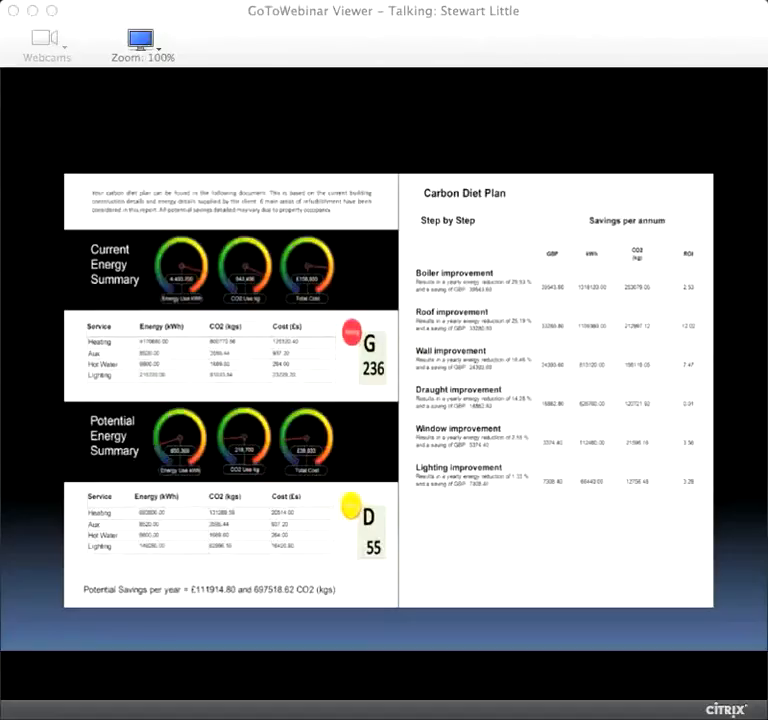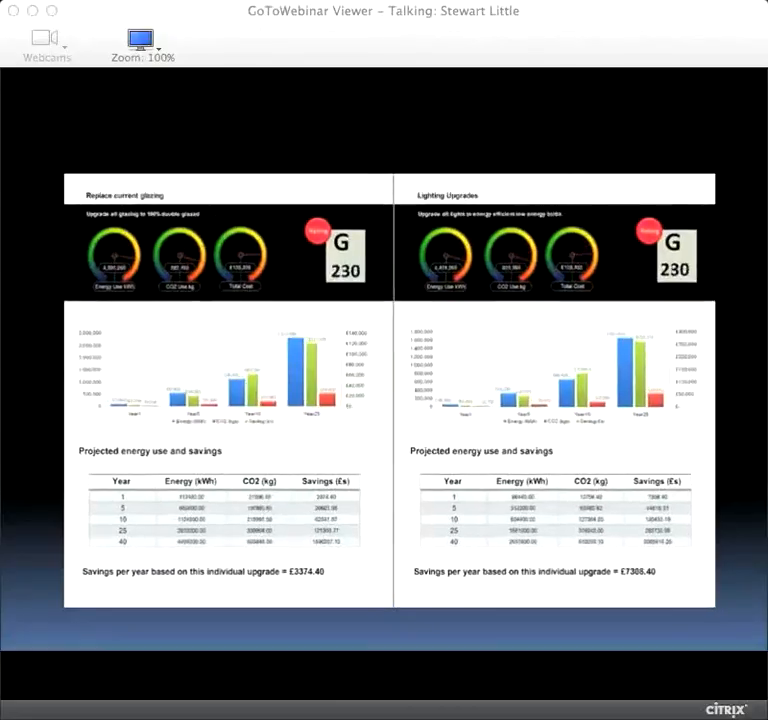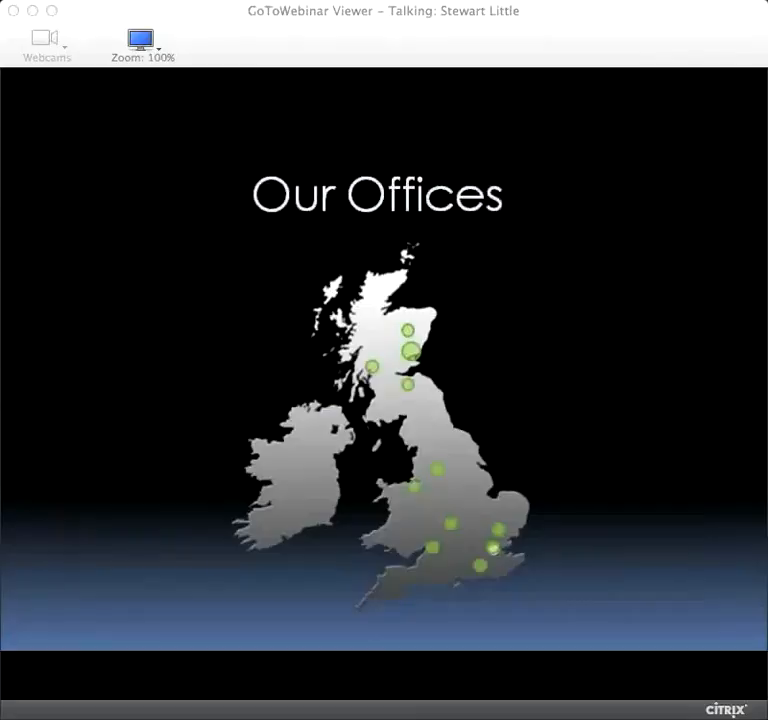Okay, let's look at the boiler and the roof. And again, you might be able to replace both under your budget now that you know where the big ugly lies, as it were. And again, in our reports, we can break that down and say, look, your heating will do this, your wall will do this, and just take you through step by step.